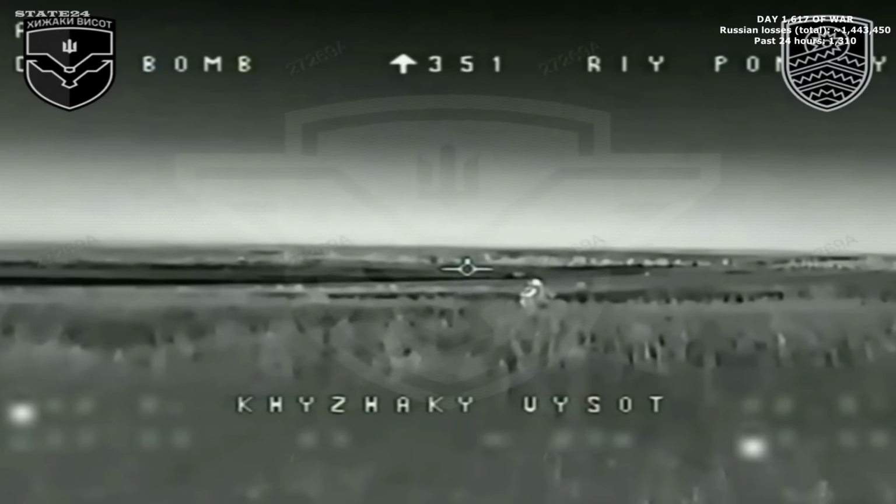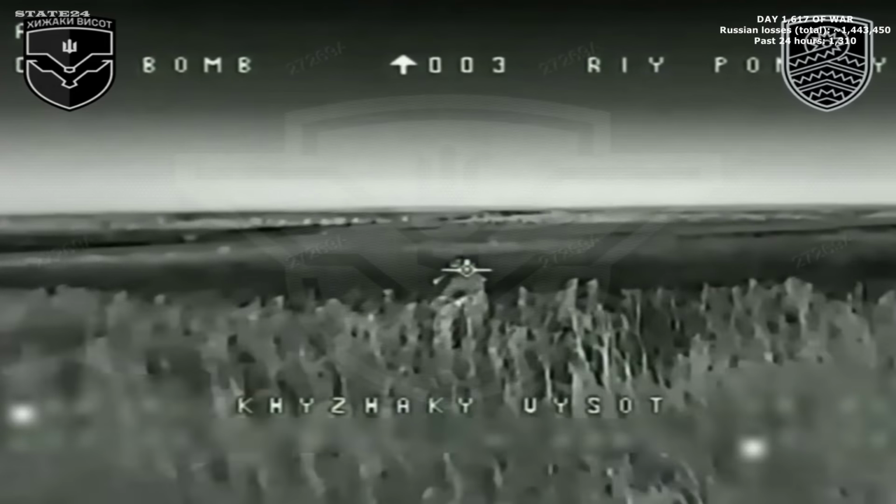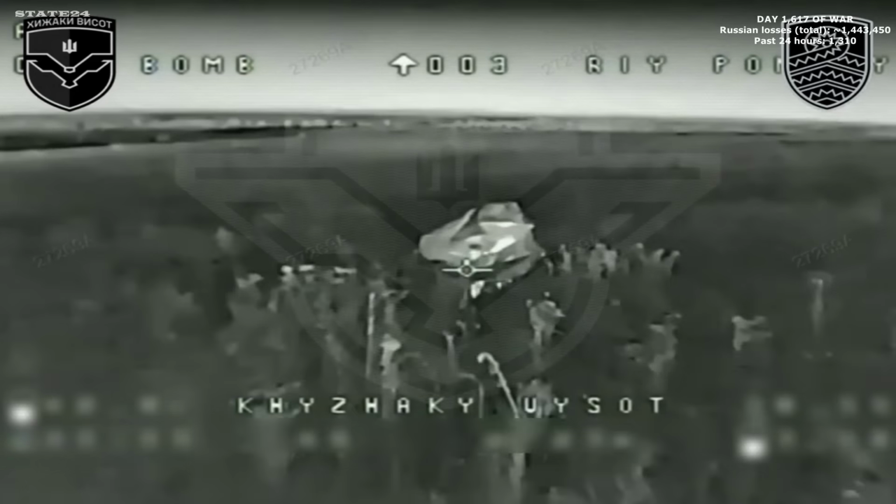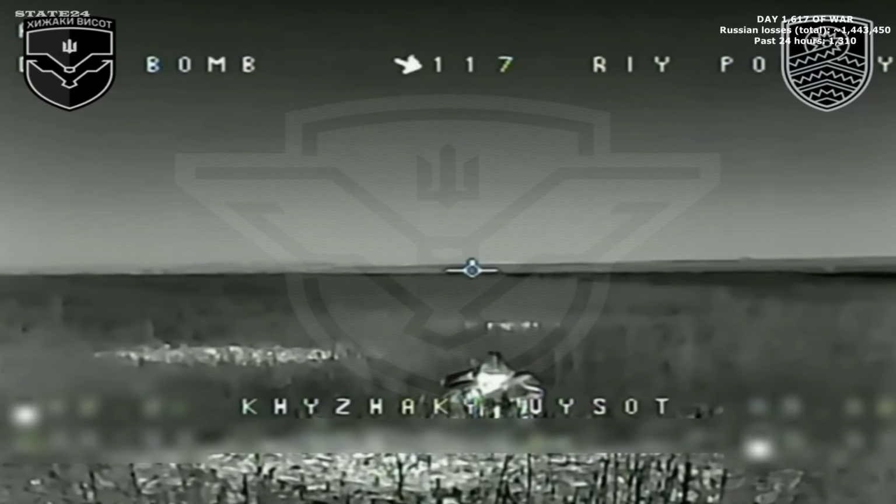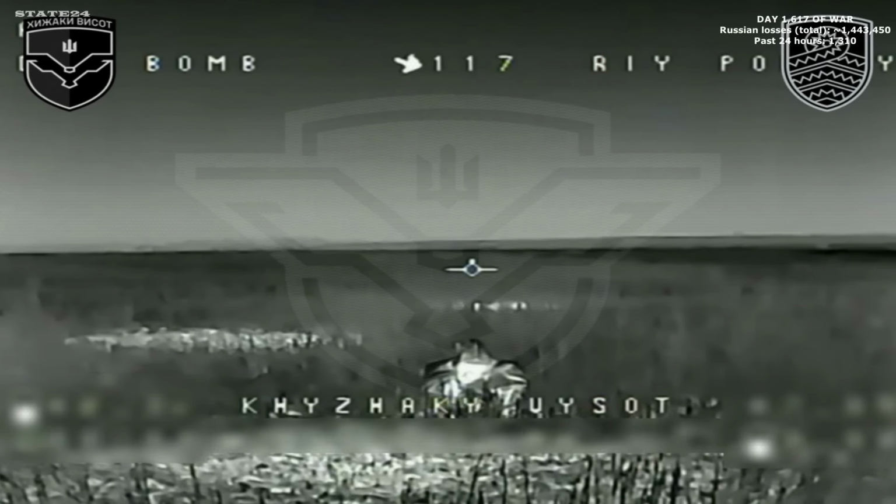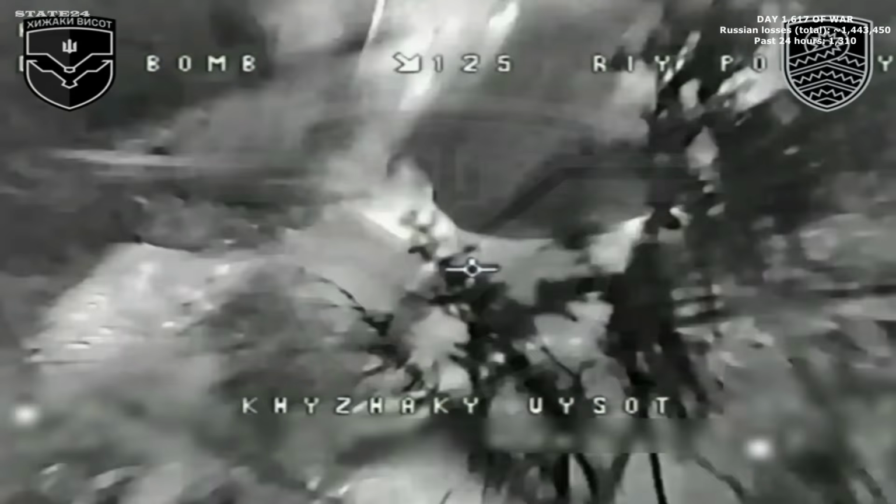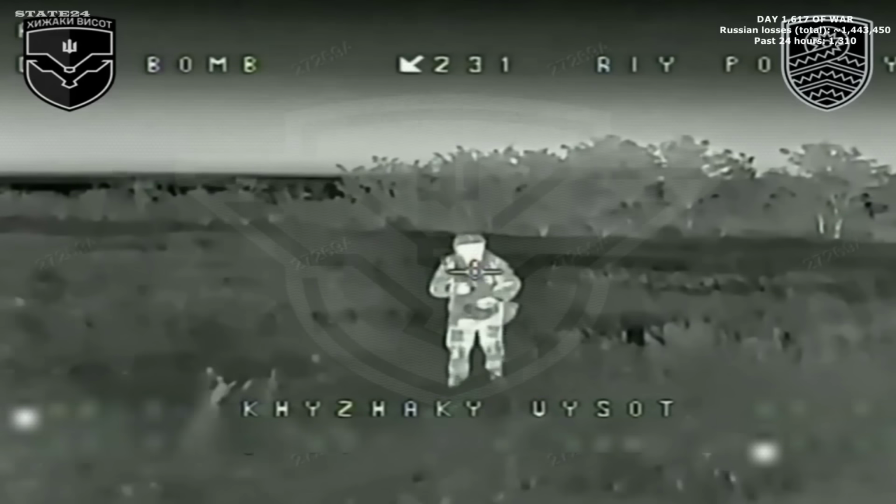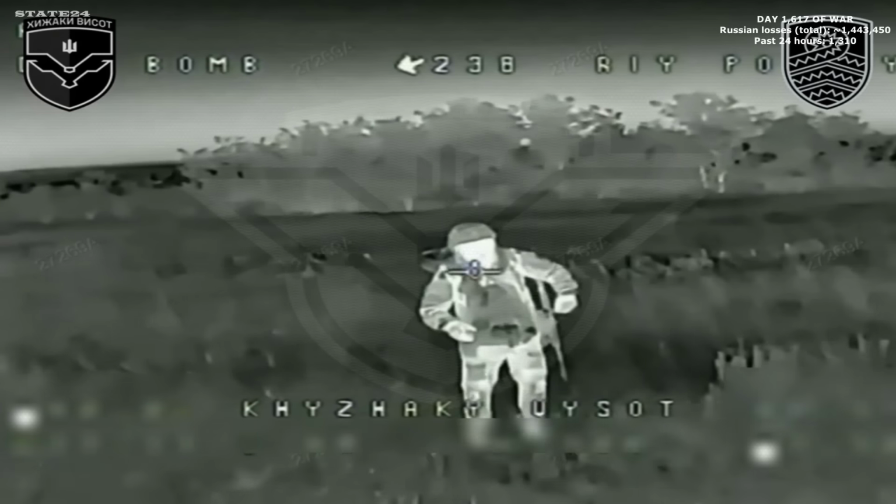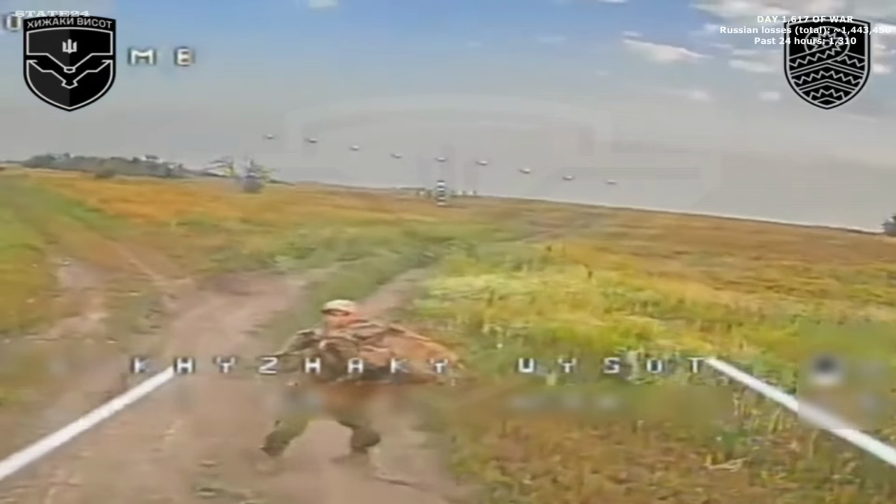South of Pokrovsk, 1st Battalion drone operators running operations around the clock. Day shifts, night shifts, the coverage doesn't stop. After dark, thermal drones track body heat through darkness that Russian soldiers believe is protecting them. The drone arrives before they hear it, before they locate it, sometimes before they even understand what's happening. No position in this sector holds up under this kind of persistent observation. The night that was supposed to offer cover offers none.